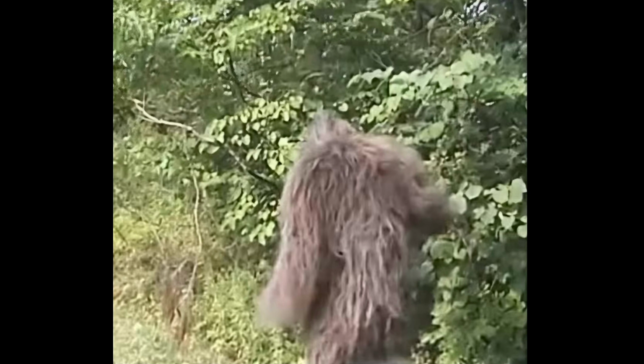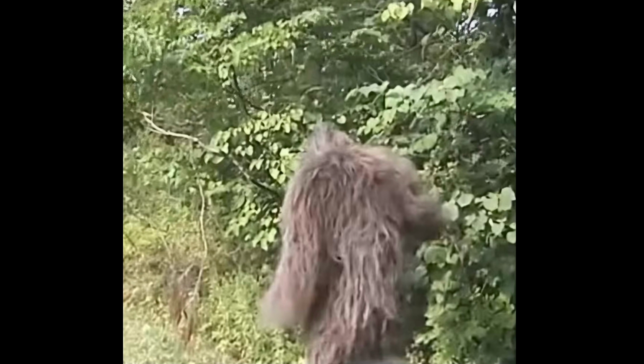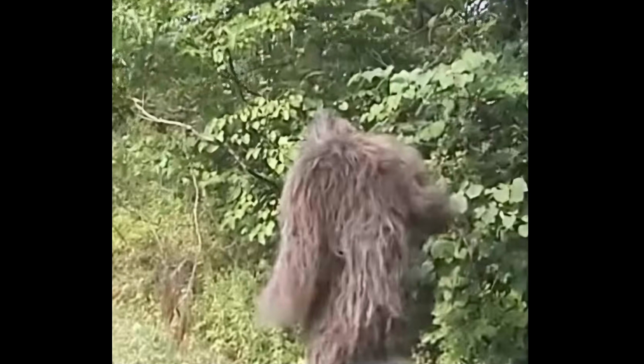They're all pretty remarkable captures. Once again, skeptics state this could just be a costume or something, which, judging by the photos, we can't tell for sure, so it's still up in the air.